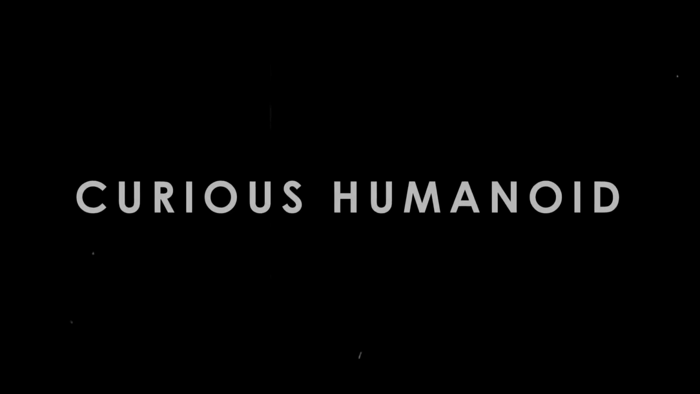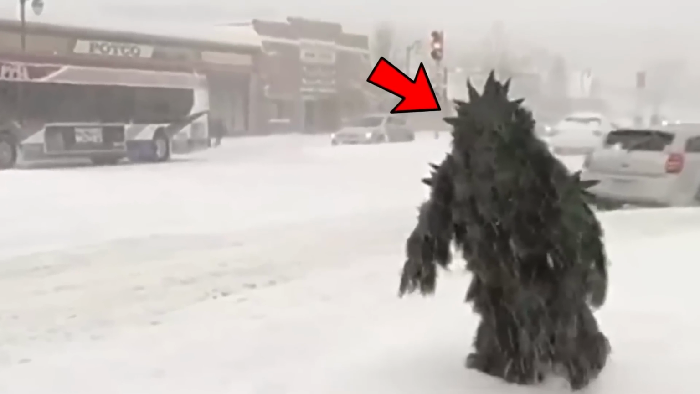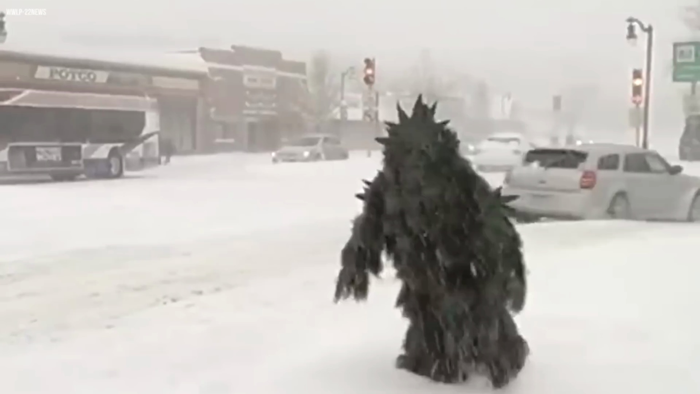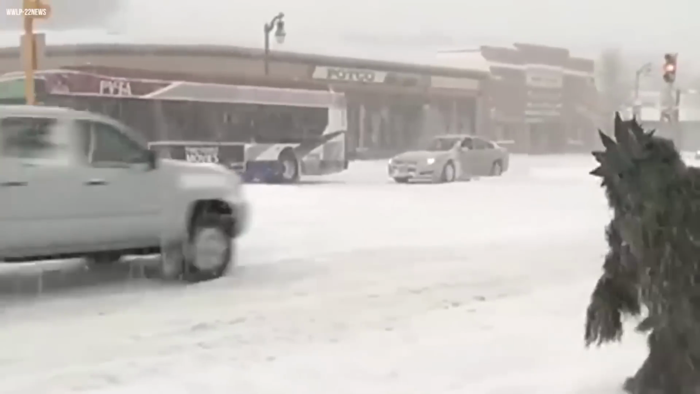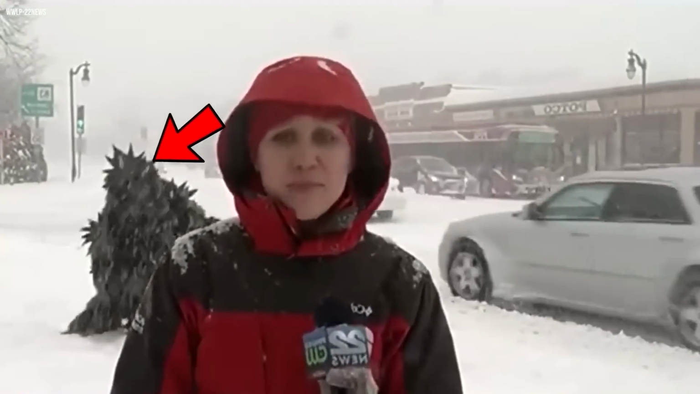Curious humanoid. In a spine-chilling incident during a journalist interview, a cameraman inadvertently captured a horrifying sight on film. A mysterious humanoid figure with an unnaturally enlarged body, hunched posture, and a wide head emerged from the shadows, advancing menacingly toward the unsuspecting journalist.